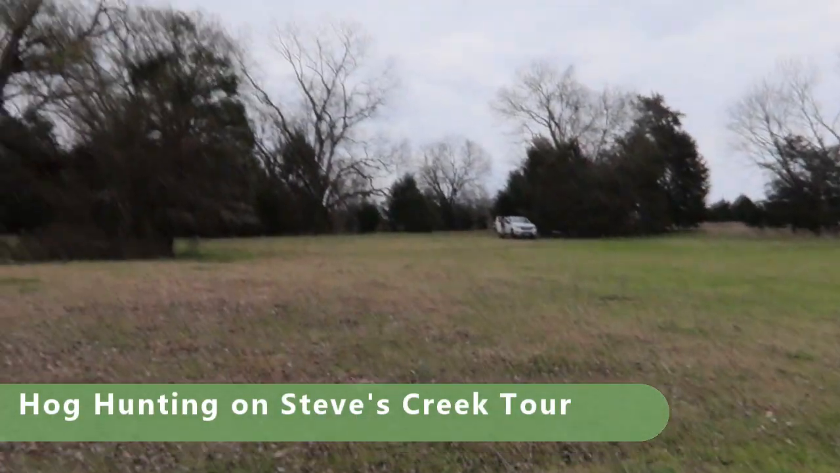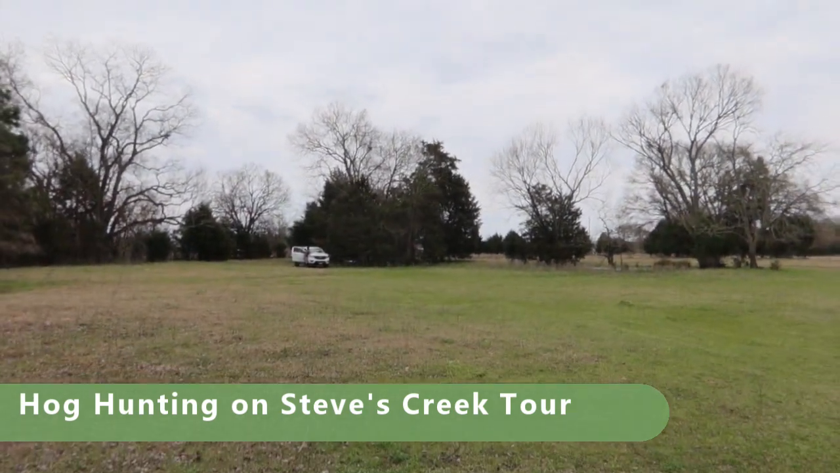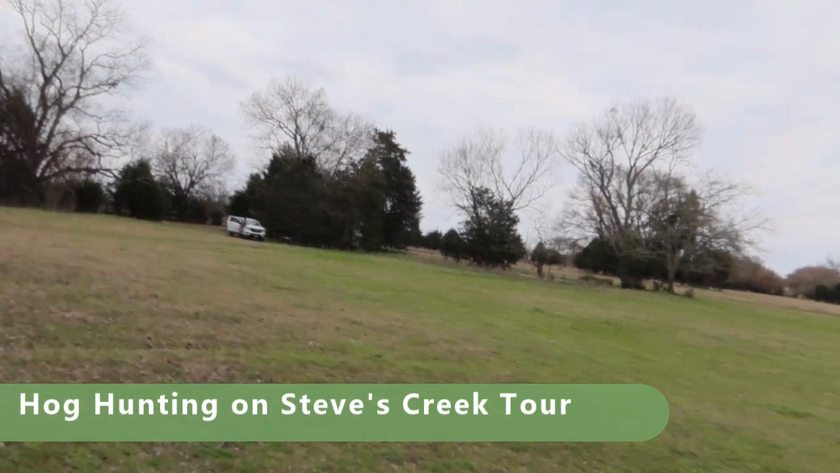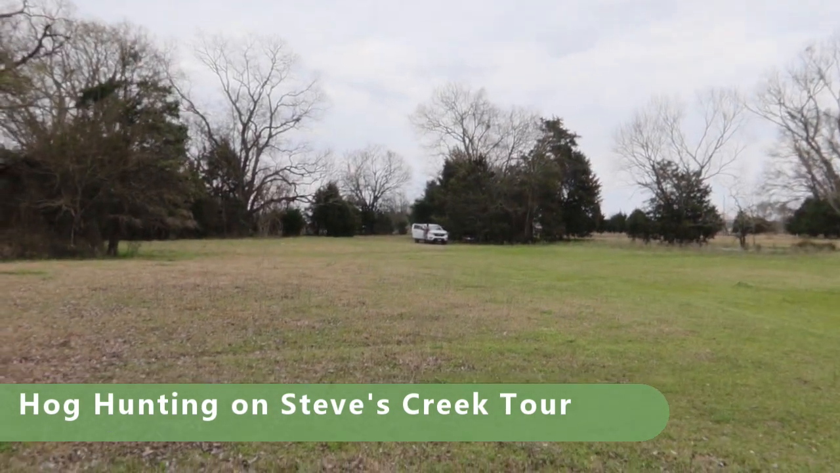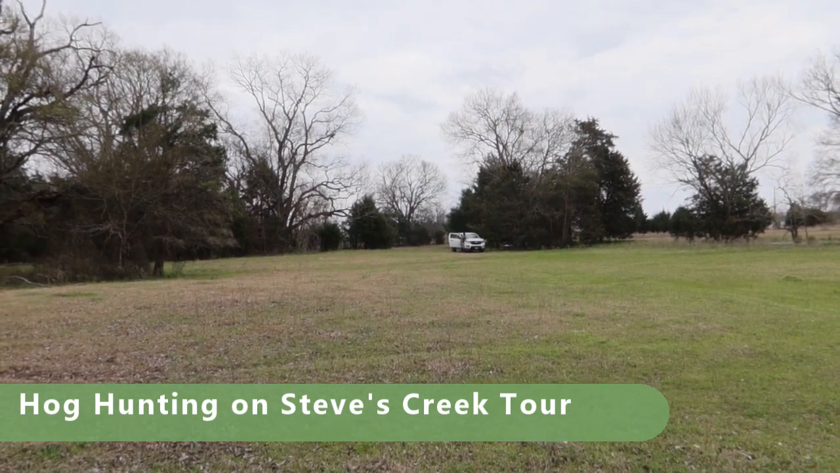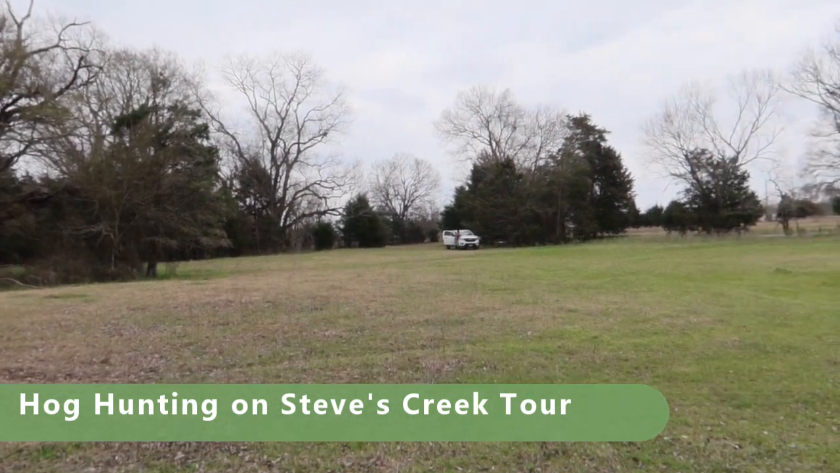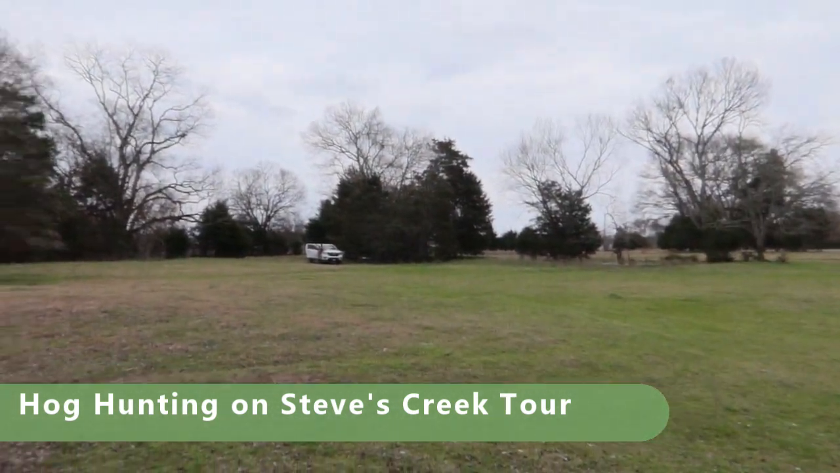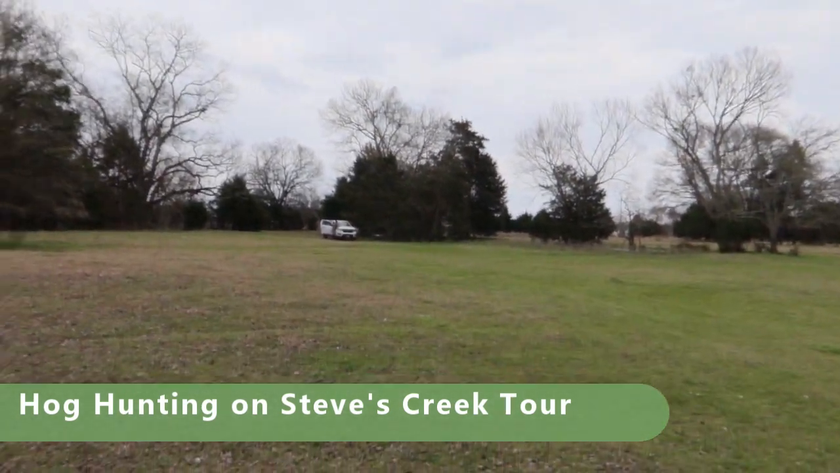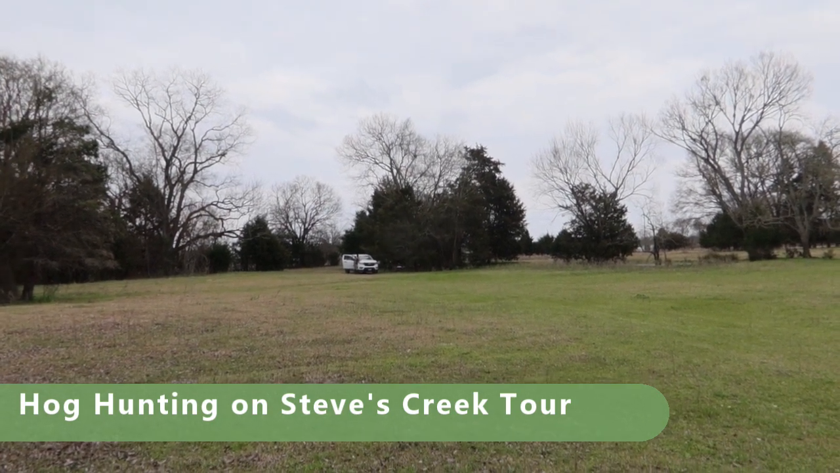So this is the front field at Steve's Creek. We all camped up by the road there by the trees. This is truly kind of a rough do-it-yourself hunting place, either truck camping or tent camping. No running water, bring your own camp toilet and stuff like that, but it was really nice. We had the shade of the trees during the sun. There was a nice breeze all 3 days.